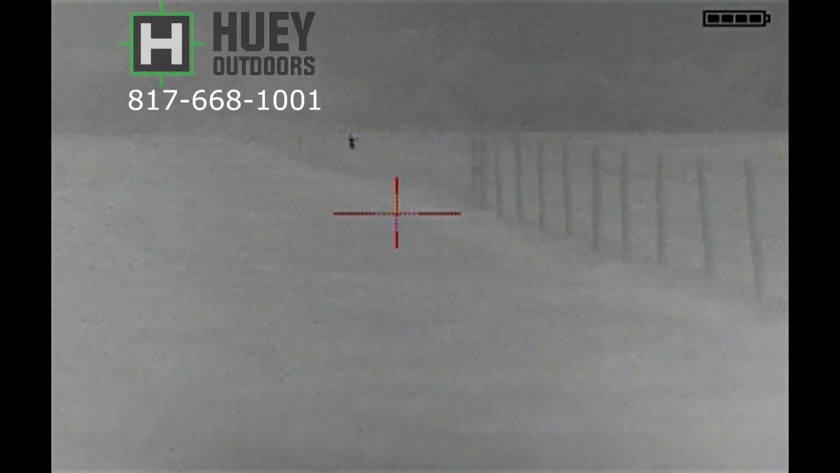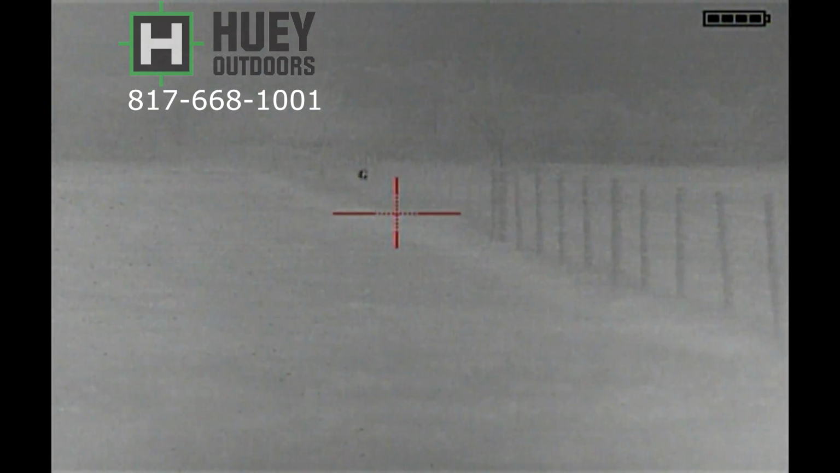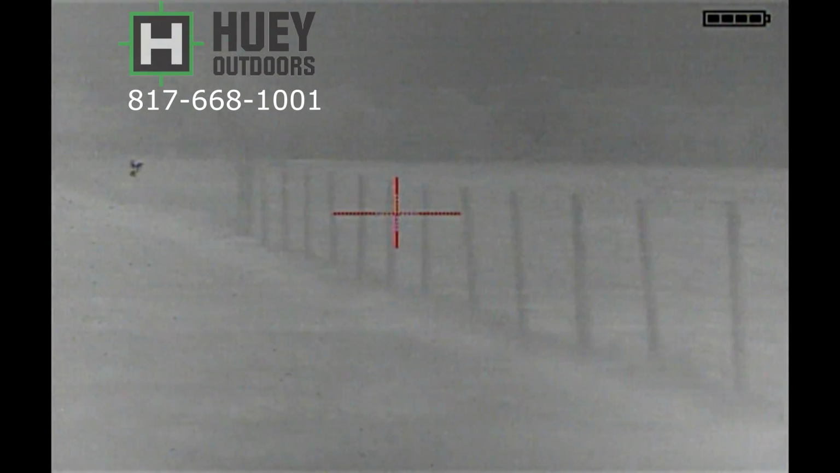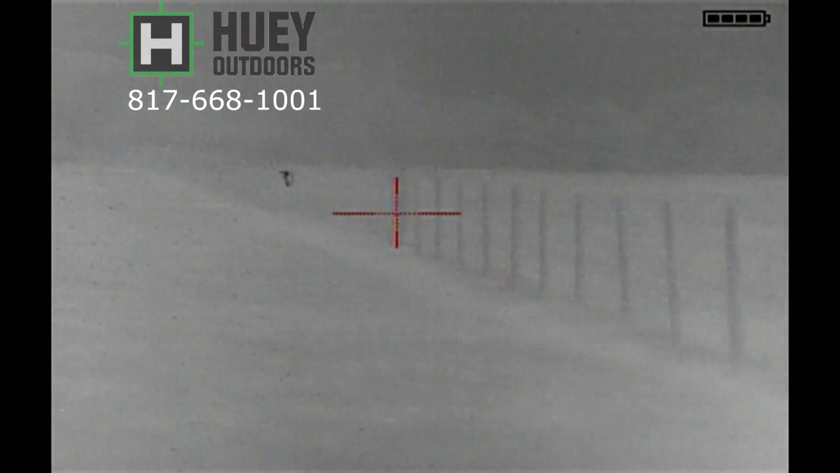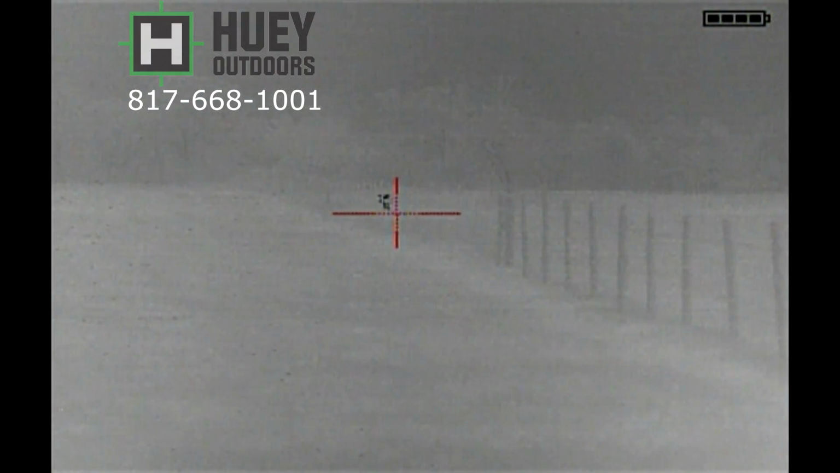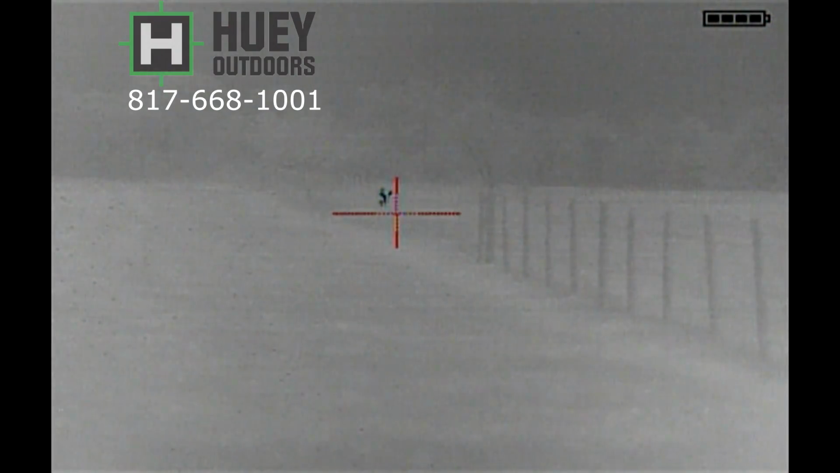Okay, this one we're calling the hog. This one's going to be pissed off when he gets here. I have a boar coming in right here on my side, and the guy I'm hunting with has a boar coming in on his side. They're both coming in pissed off. He's telling me his is real close and he needs to take a shot, so I end up having to take a shot here through the fence.